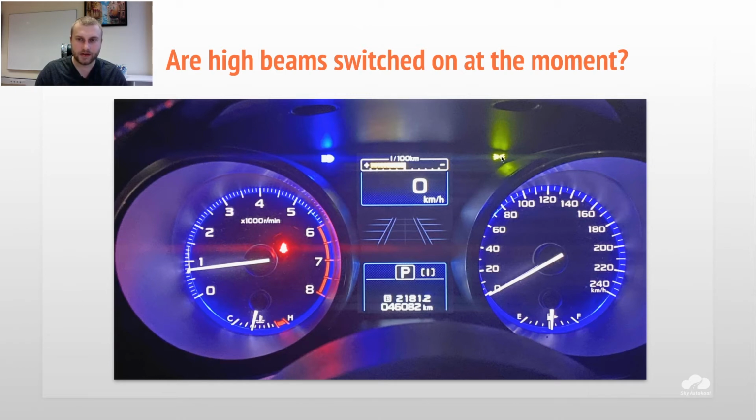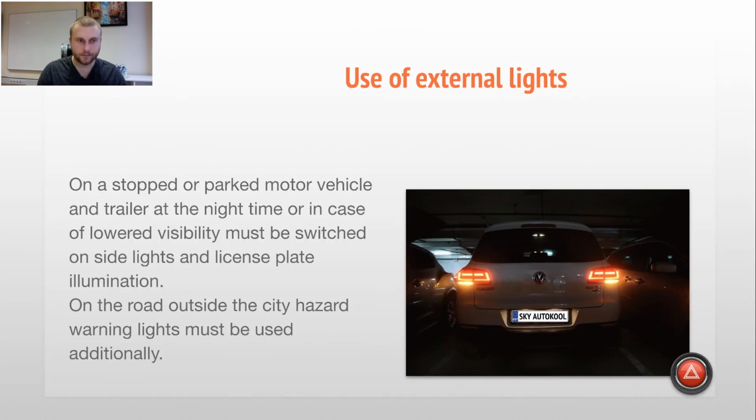And also this sign means side lights. Side lights are also on. And casual headlights are also on. It means: when stopping or parking a motor vehicle and trailer at nighttime or in case of lowered visibility, side lights and license plate illumination must be switched on.